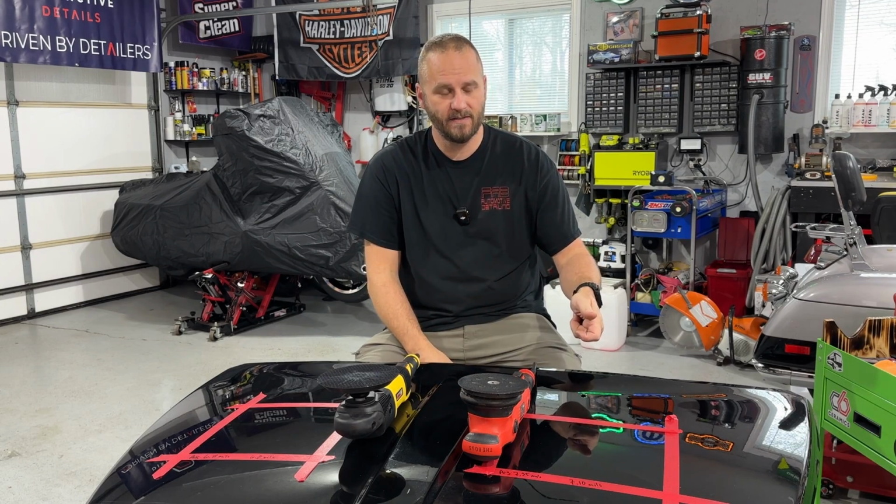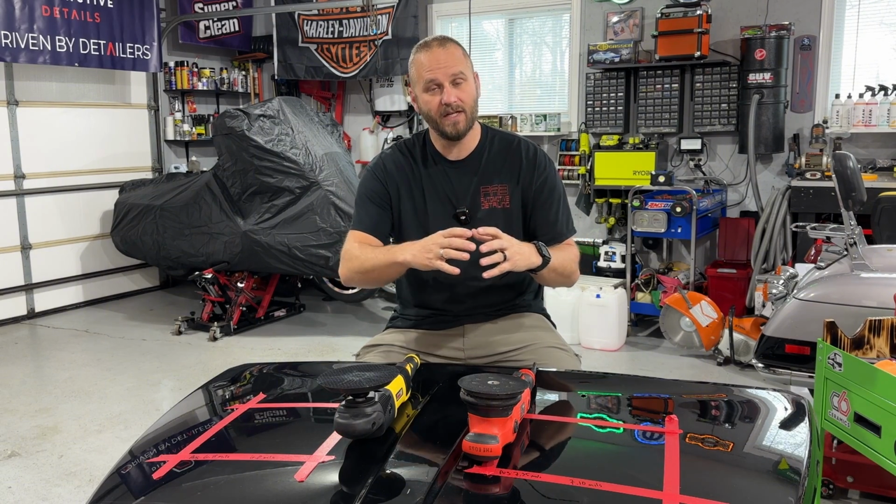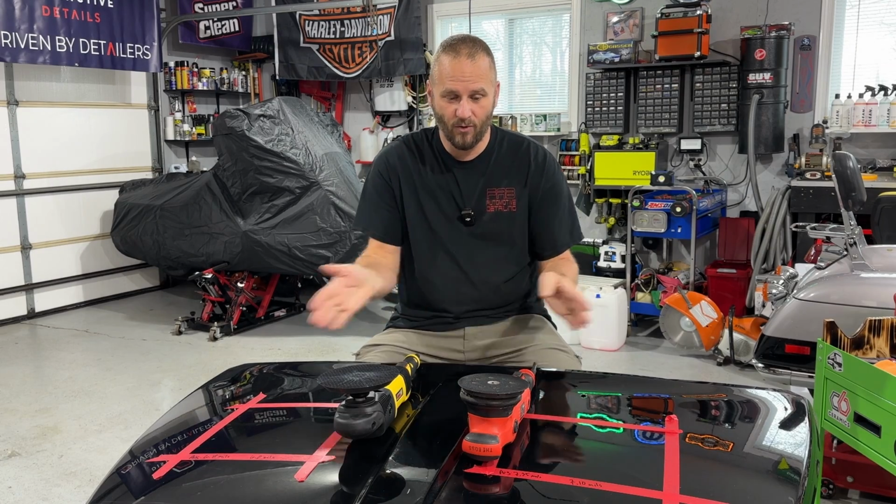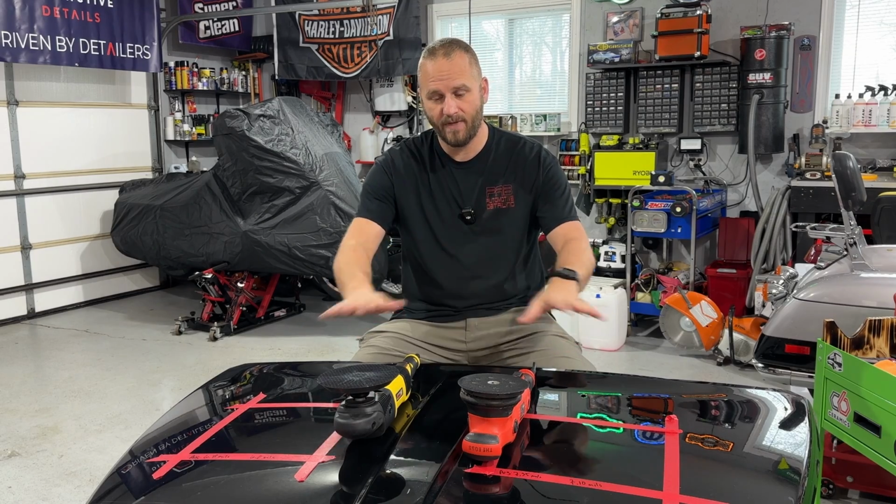Having the thermal imager, being able to actually see the temperature versus pointing a temperature gun at it and saying, okay, this side's 66, this one's 84. Being able to actually see that red, seeing the area and how big it expands as you're using it, that is really, really cool. So the thermal imager really woke me up to see how much heat we're actually building up with either one of these machines. Once again, these were not used in the way that they should be used, so always keep that in mind.